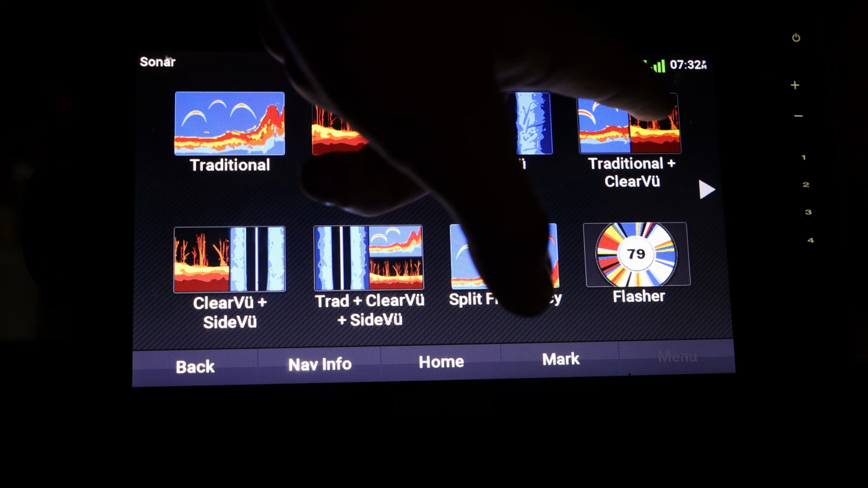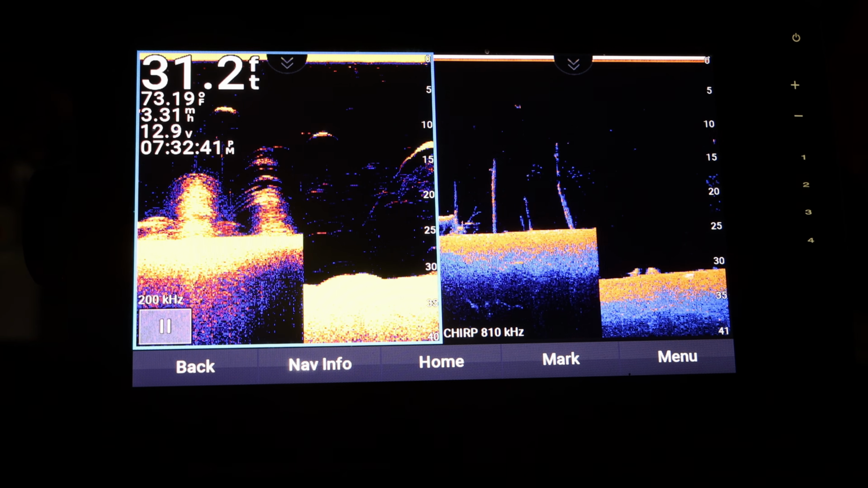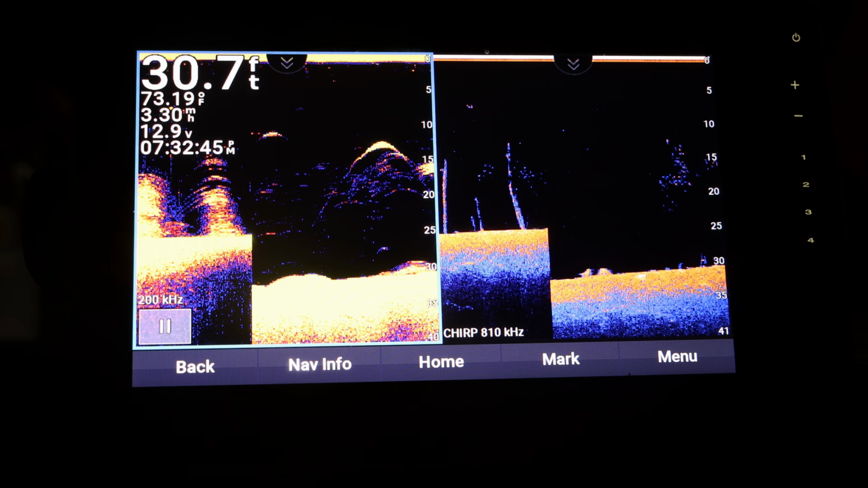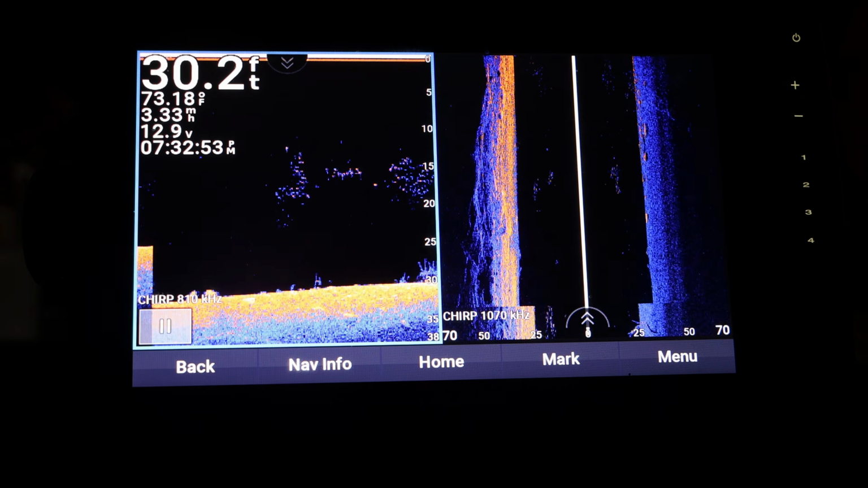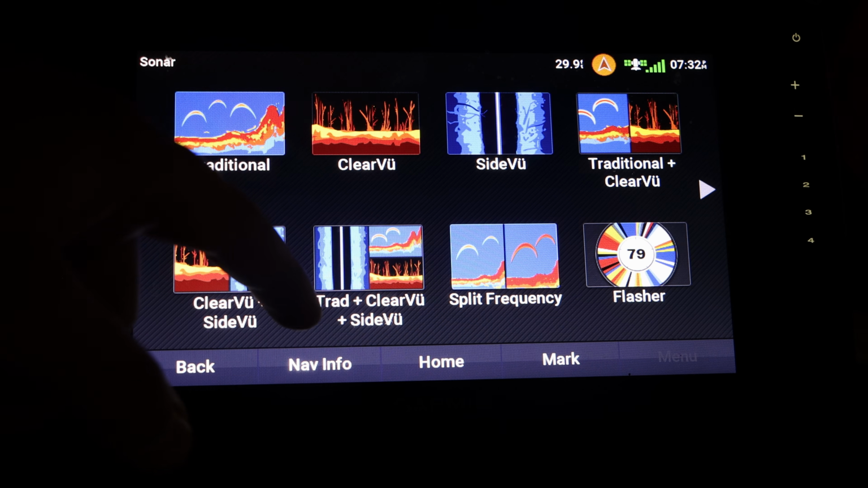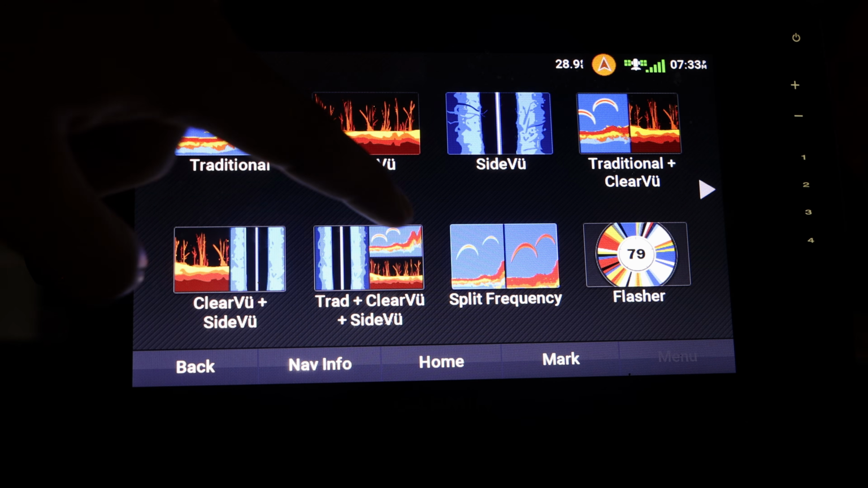And this one is traditional plus clear view, which you can do splits, and you can set your own custom ones too. I thought I'd throw that in there. I use this one quite a bit personally. You can also do clear view plus side view. You can do this one right here, which is traditional plus clear view plus side view.